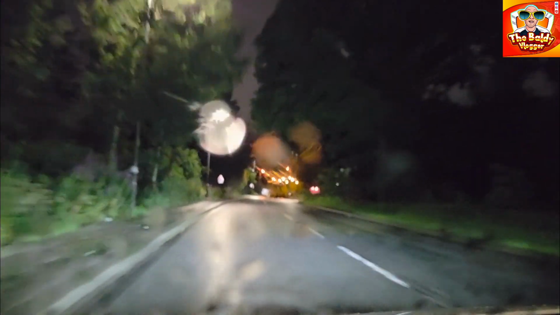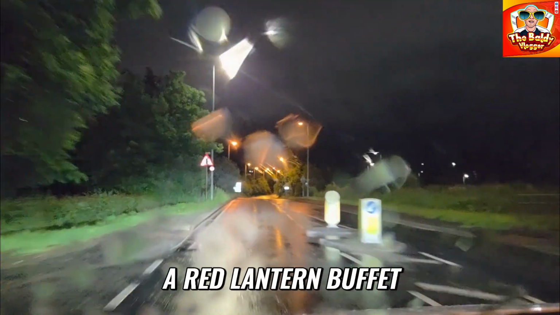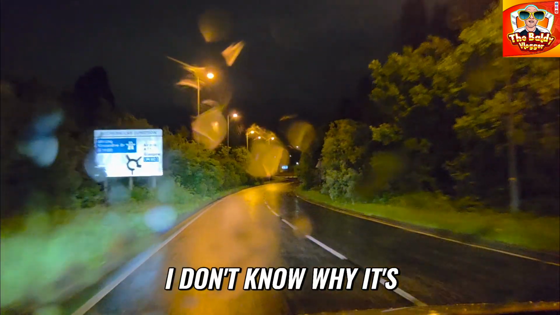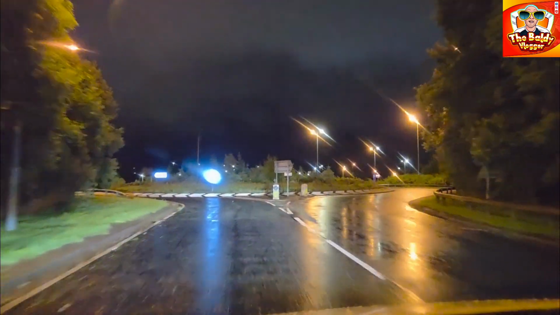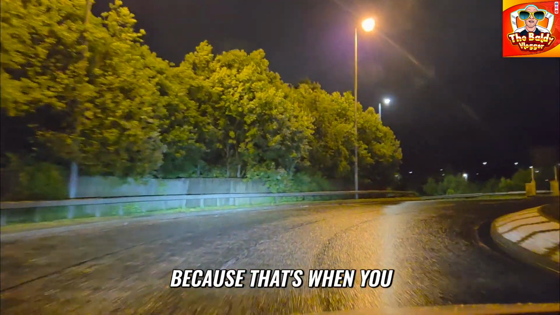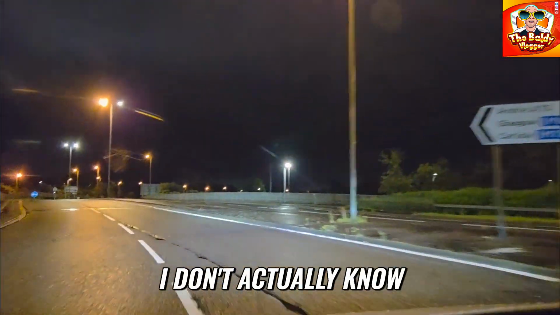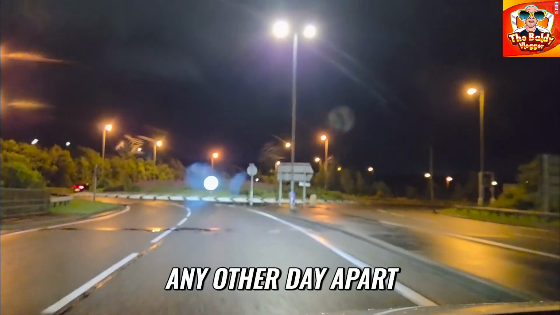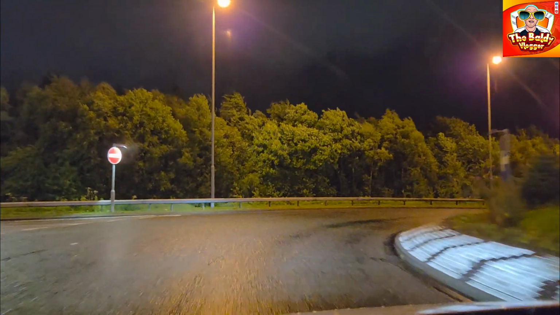It's Friday the 5th of July. Going past the Red Lantern Buffet on our right. It's open 7 days a week, which I don't know why it's advertising that, because all food places are open 7 days a week. Or Chinese maybe, I think they shut on a Tuesday, is it? But you don't eat Chinese on a Tuesday, because that's when you get your buy one get one free pizzas. I don't actually know who would buy a Domino's or whoever else does pizza any other day apart from a Tuesday. So who's going to pay full price when you get them half price on a Tuesday? Anyway, that's a different story.